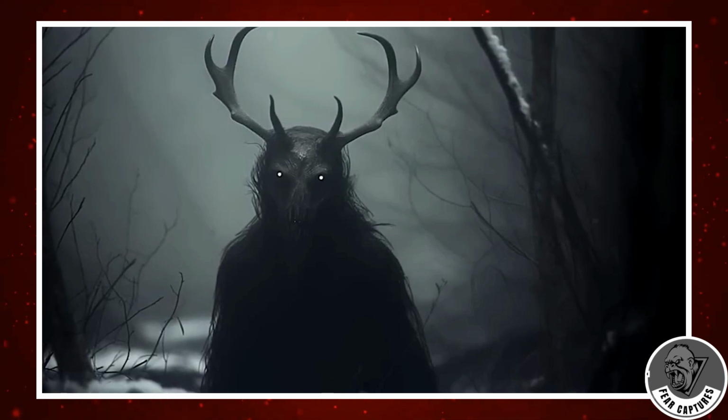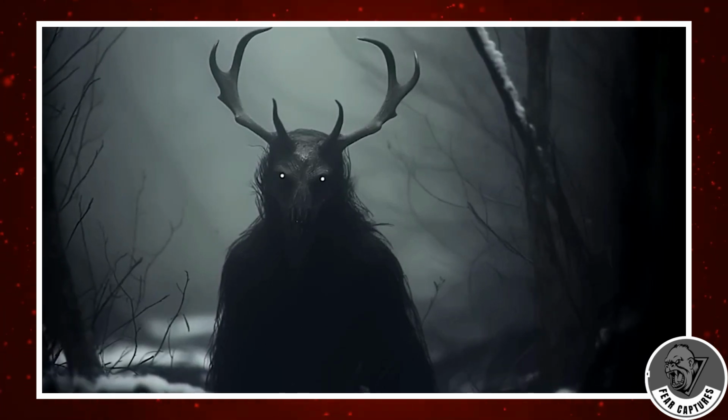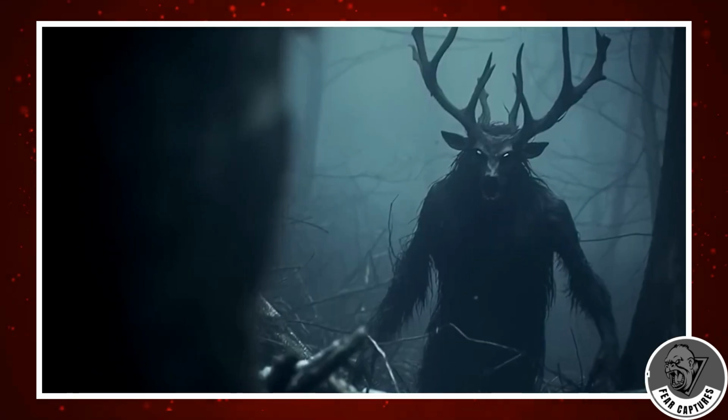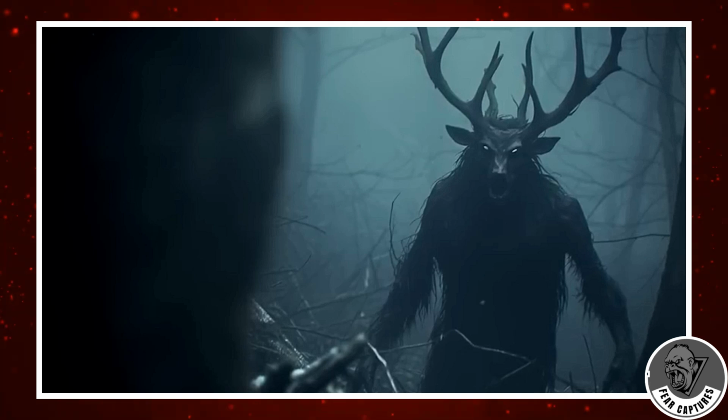Since that encounter, Rick's world changed. The woods that used to be his haven now felt threatening. Every sound had him on edge. He couldn't shake off the feeling of dread. He heard strange noises at night and caught whiffs of the same smell.